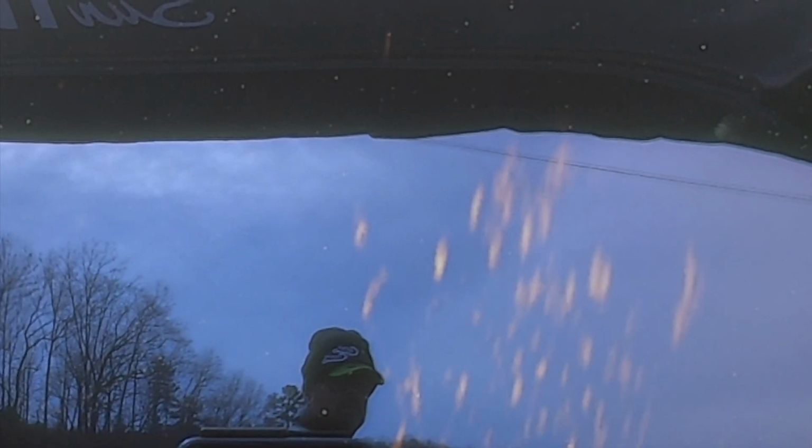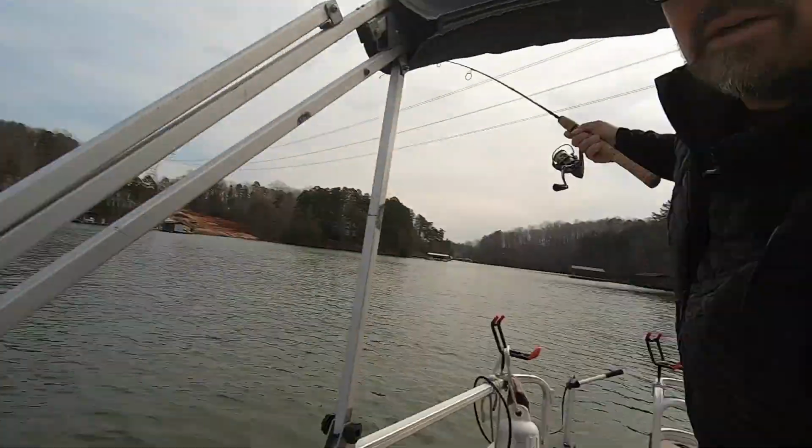And the fish is about to come up and hit it right. Here he comes out of it. Here he comes. There he is. Got him. On yellow pallet right there to the top. Alright, so there he is to the top.